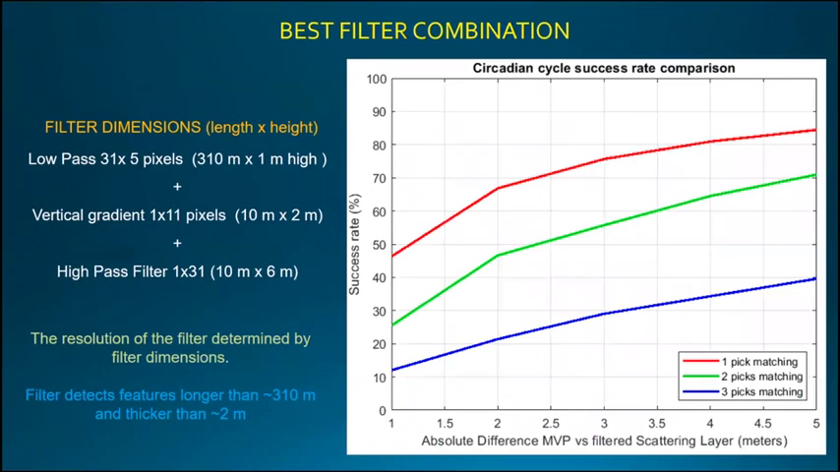So all in all, after running all those filter combinations and taking into account the number of times that the 3 peaks were successful, we found that the best filter combination corresponds to one where a low pass filter runs 300 meters along the direction and 1 meter of height, then a vertical gradient running over 2 meters, and then a high pass filter enhancing the feature detected within that box at 6 meter height.